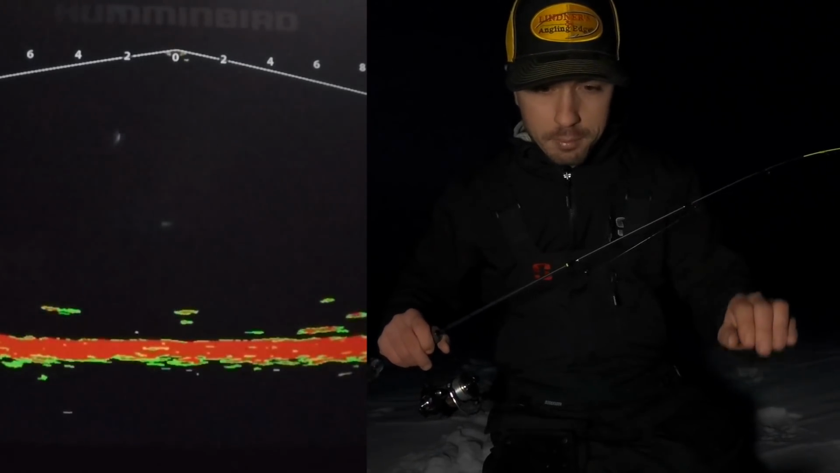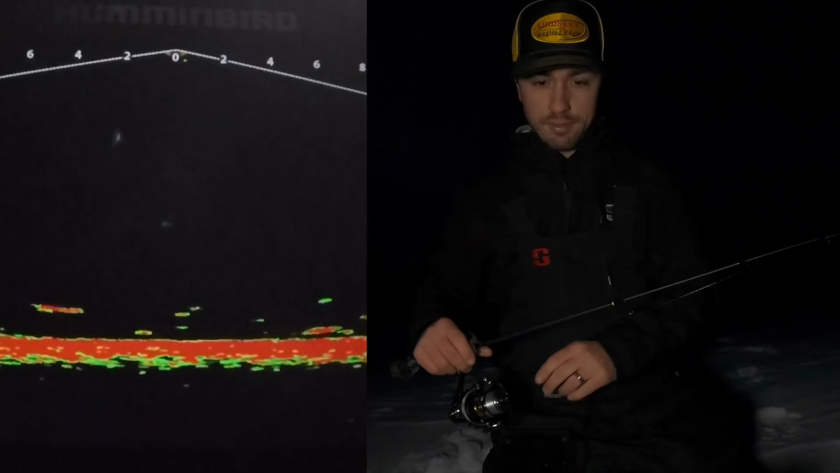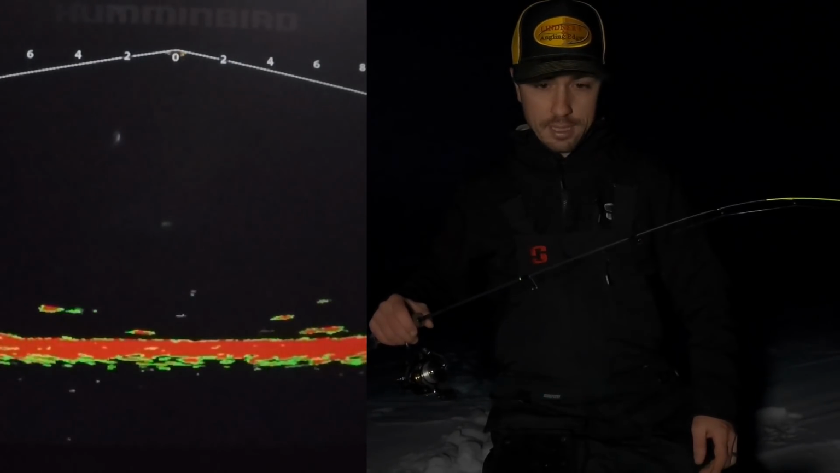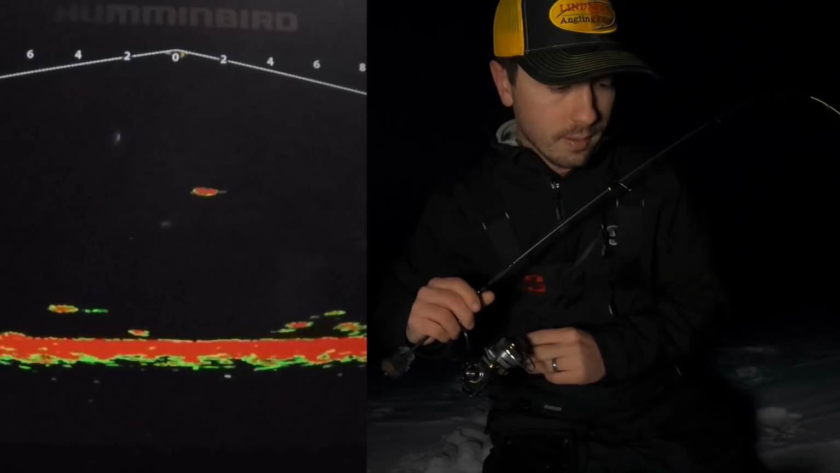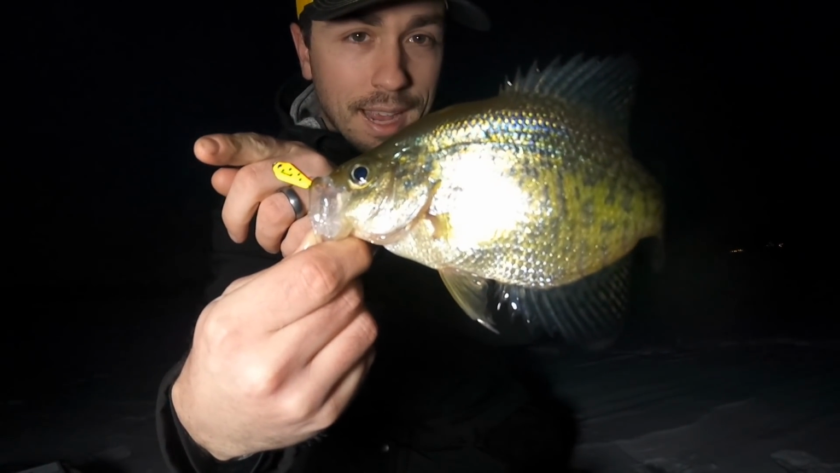Sometimes when the bait falls, it falls off to the side just based on the shape of the bait. And what that means is it can be tough to, there we go, that's a bite. It can actually fall out of the cone angle of your sonar. There it is right there. On the spoon, not a giant.